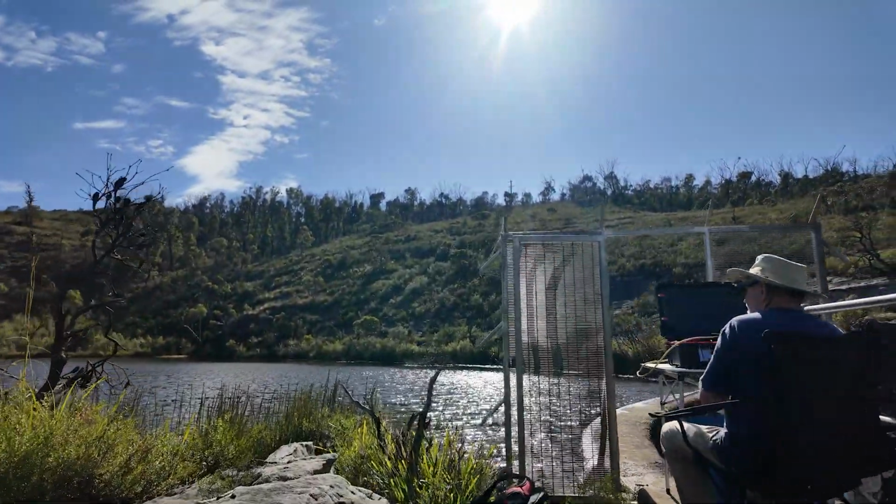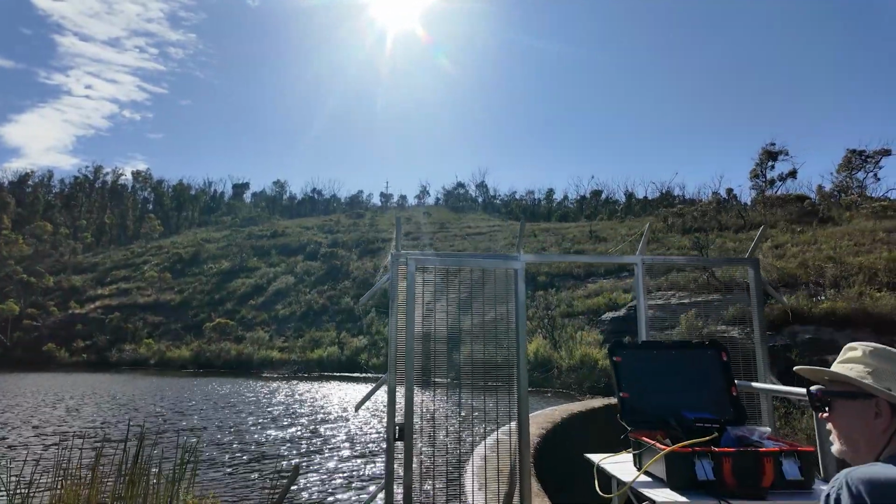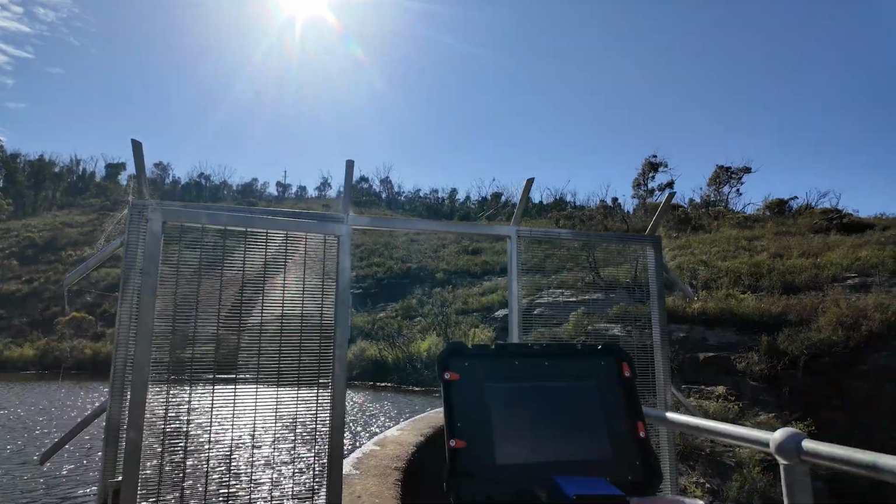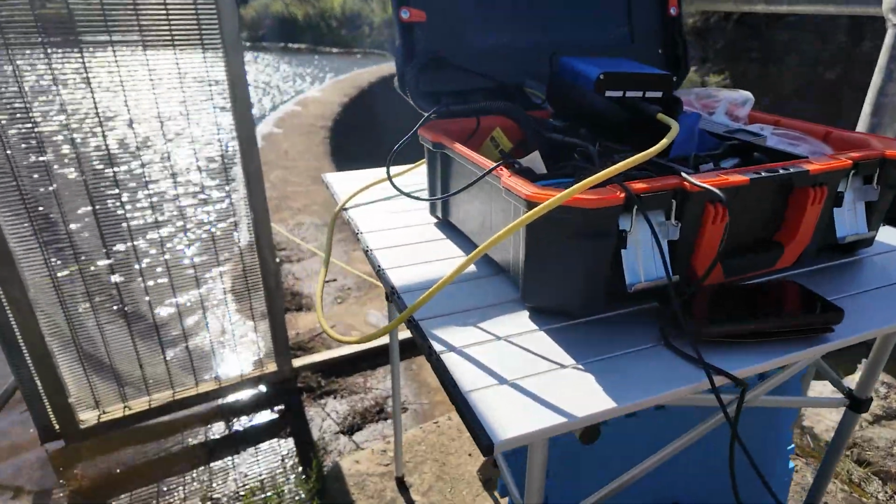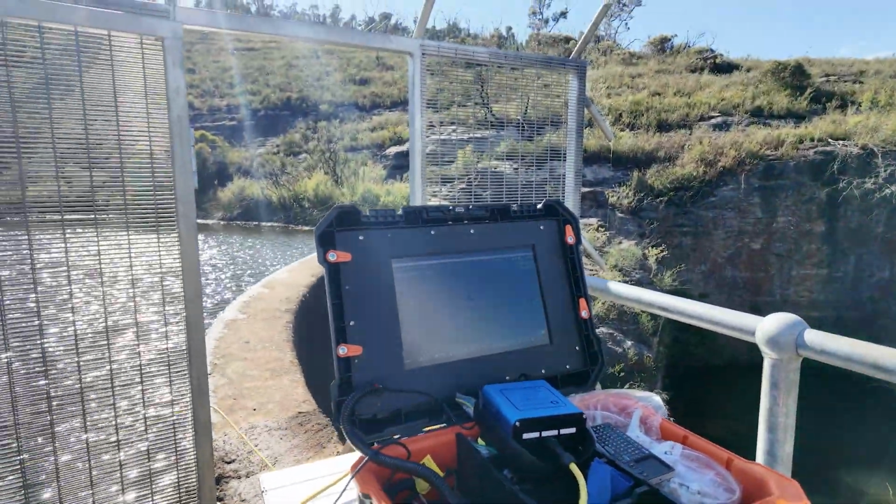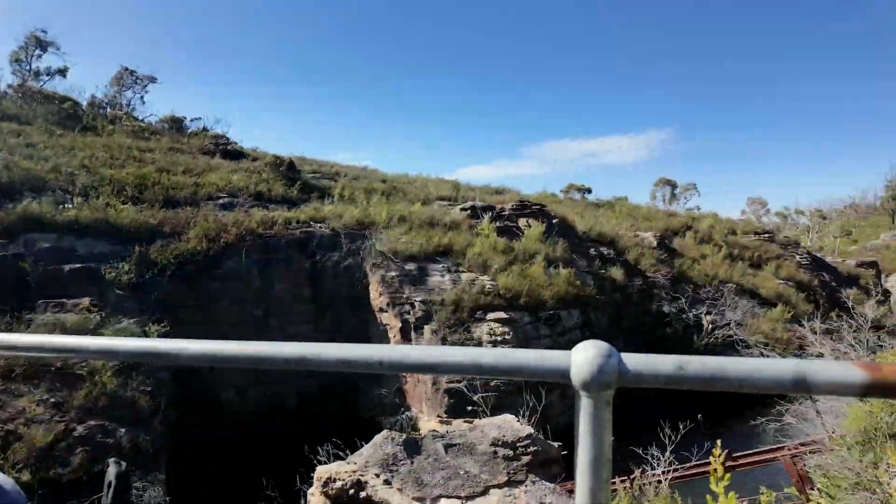So what are you seeing down there, young Bill? I've just got it going, mate. Look at his little setup. He's got his table. He's got his power source. He's got his screen. Mate, you're all over it.